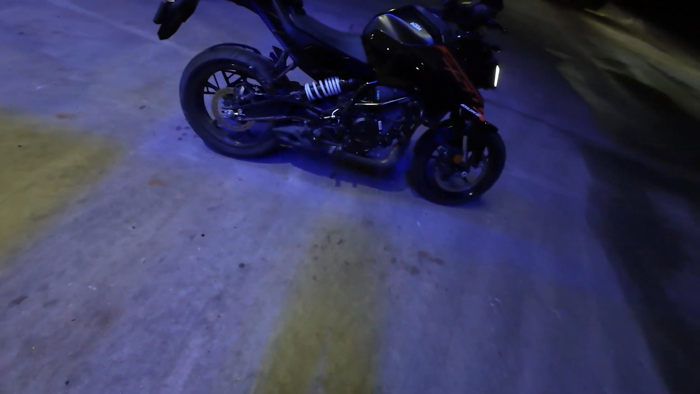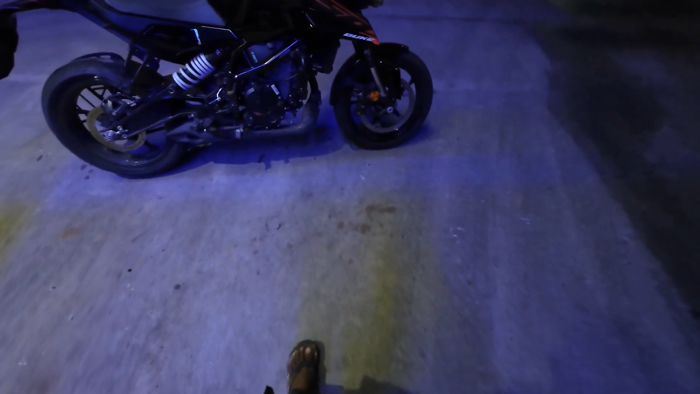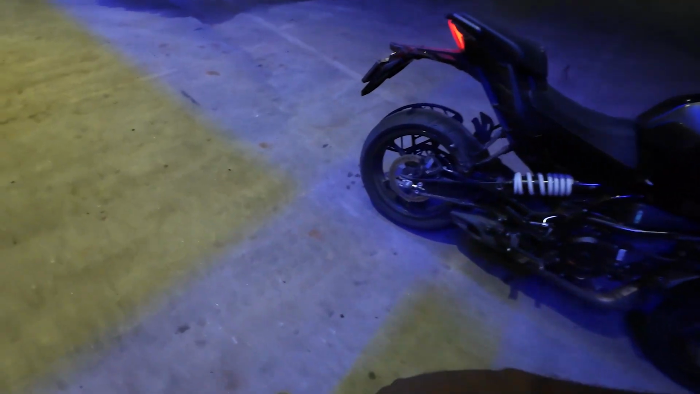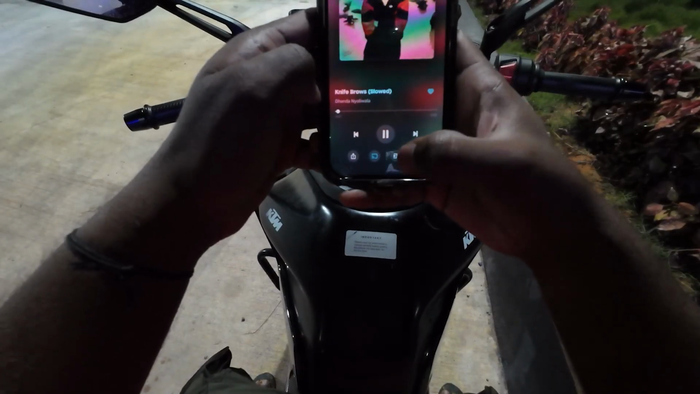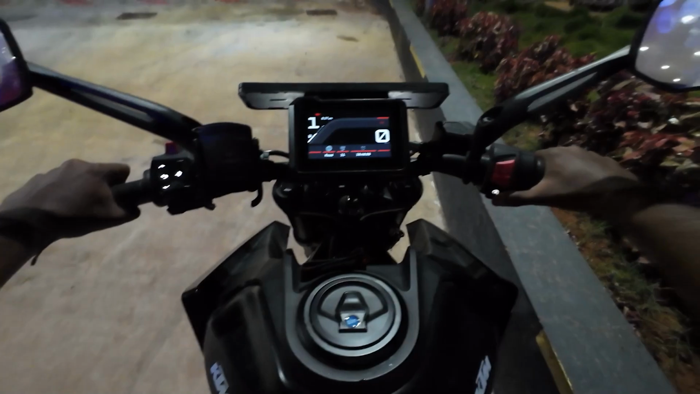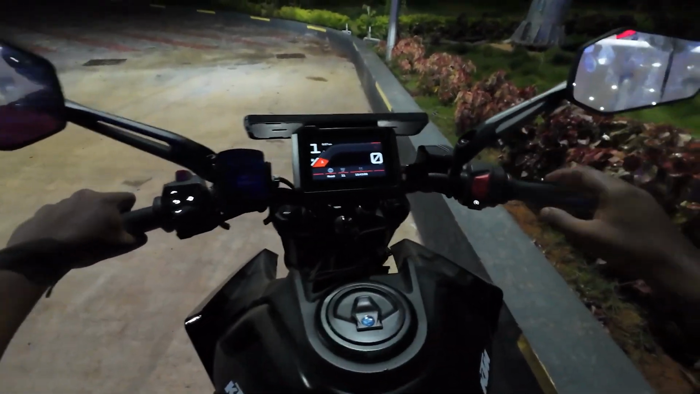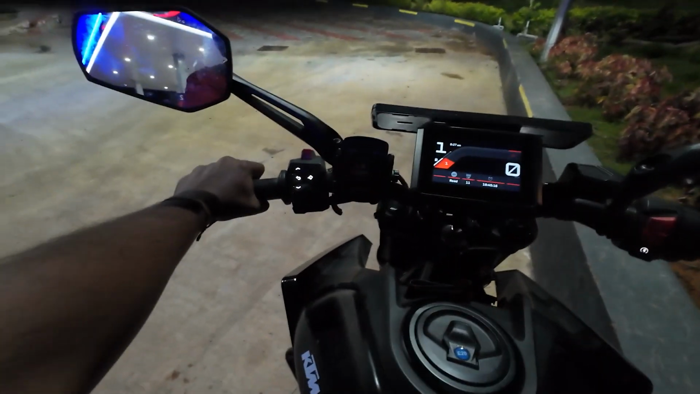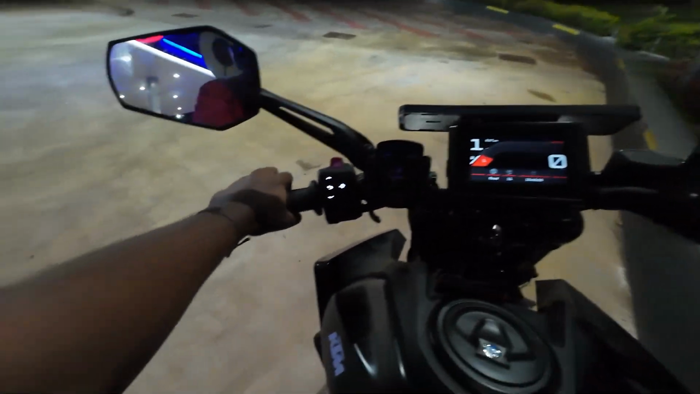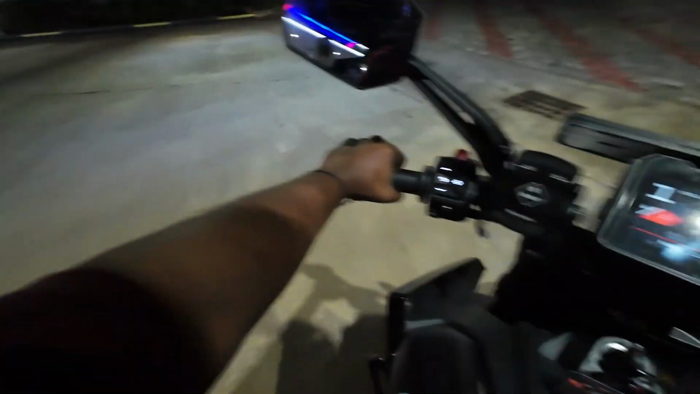Now again I have to get this thing washed. Look at this. Look here. This and this, splashes everywhere. Cool. Let's go. Visor down. Let's go. Boom bat.